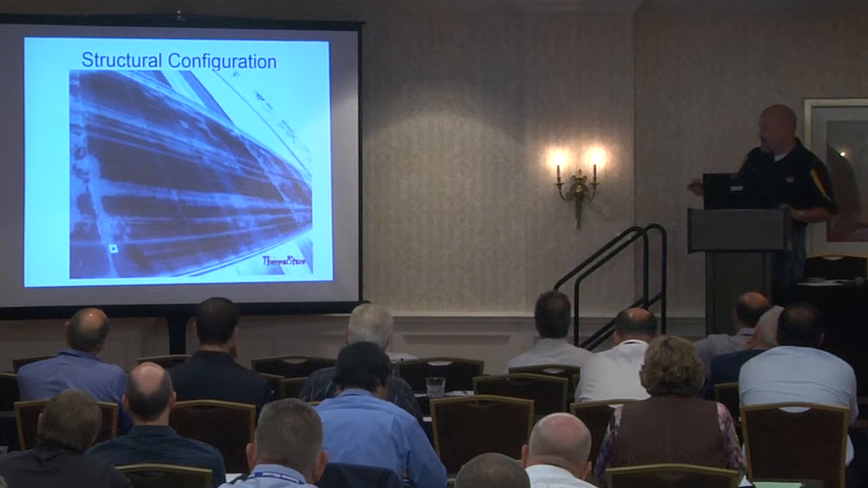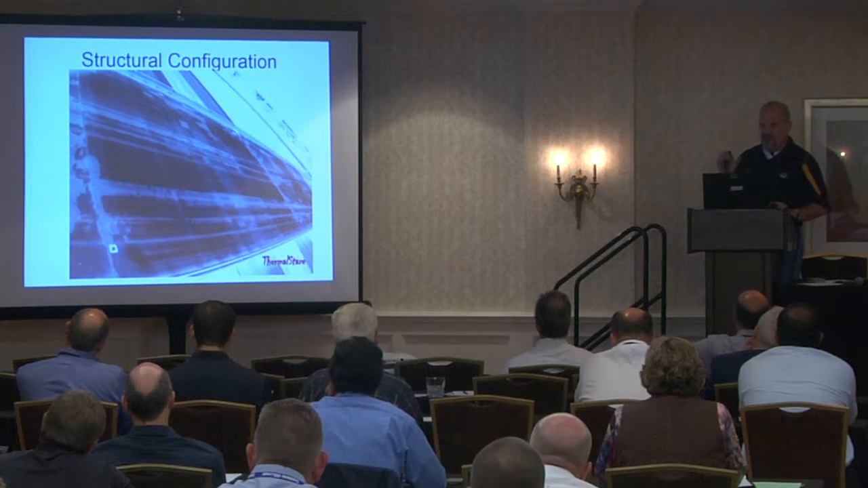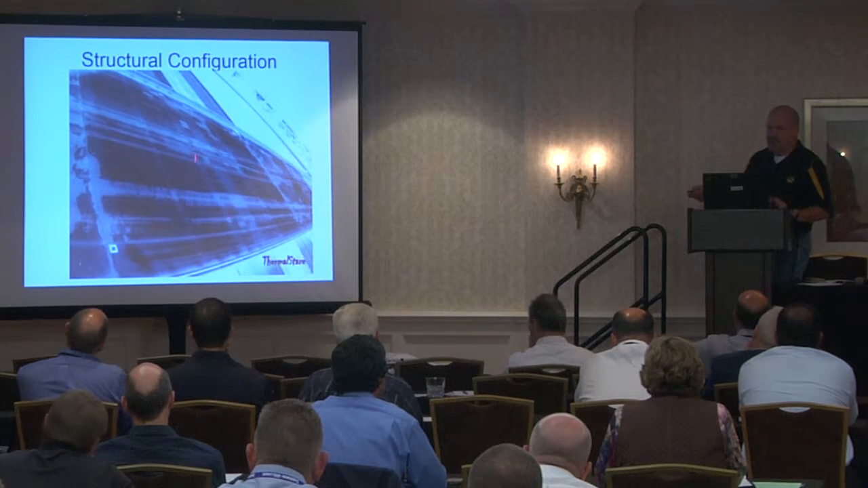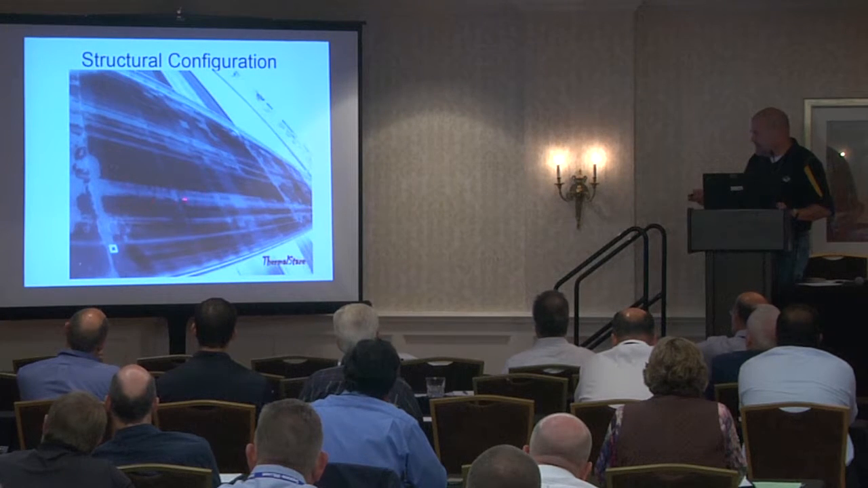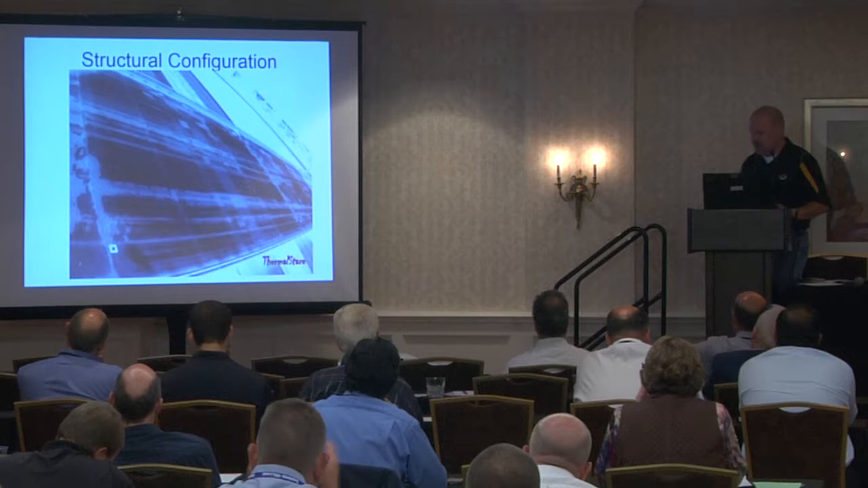What you notice in the image is that this is time data processed to highlight the internal features of the bridge and the patches, and you notice that the vast majority of patches are in the negative moment region over the supports, which is kind of an interesting thing that you might not notice otherwise. So you can see all the features of the bridge, and by processing the data differently, see what the delaminations look like in the surface of the bridge.